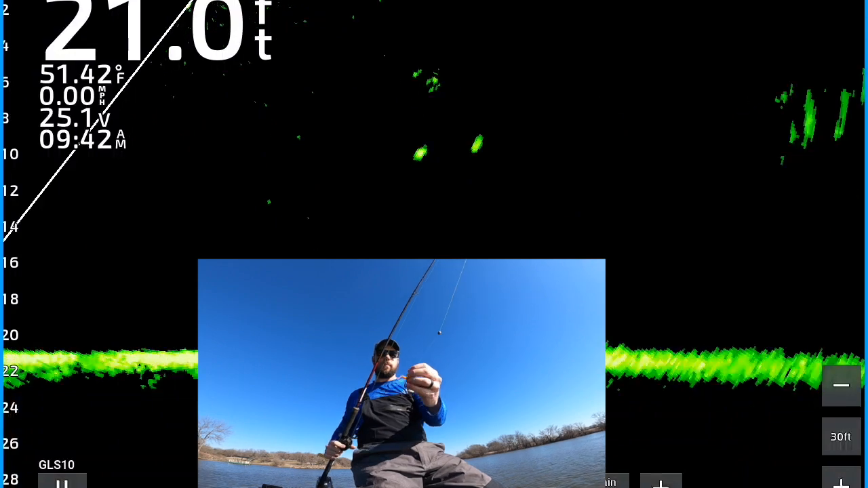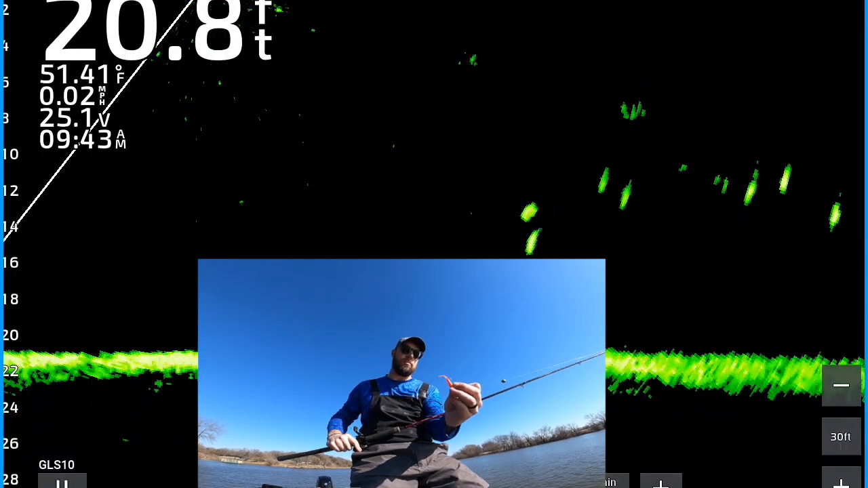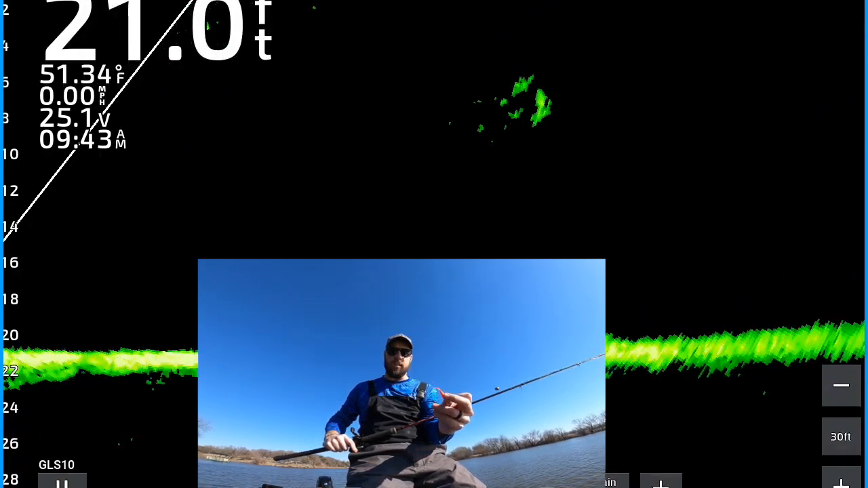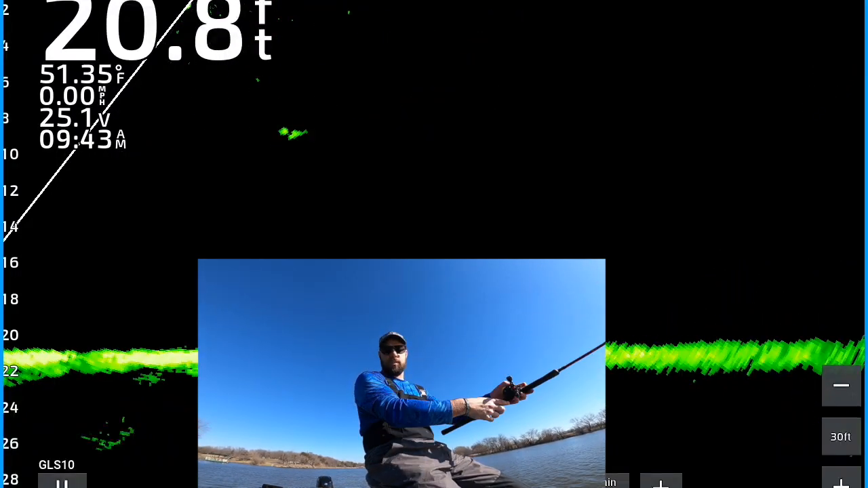All right, guys, here's that bait that I was talking about from Cutthroat. There's also another thing that I like to put on there. I'll have to look at it again. I don't remember the name, but it actually lights up on the screen better when you use that stuff. So let's see if we can catch one of these fish right quick. There's a few of them sitting out here.